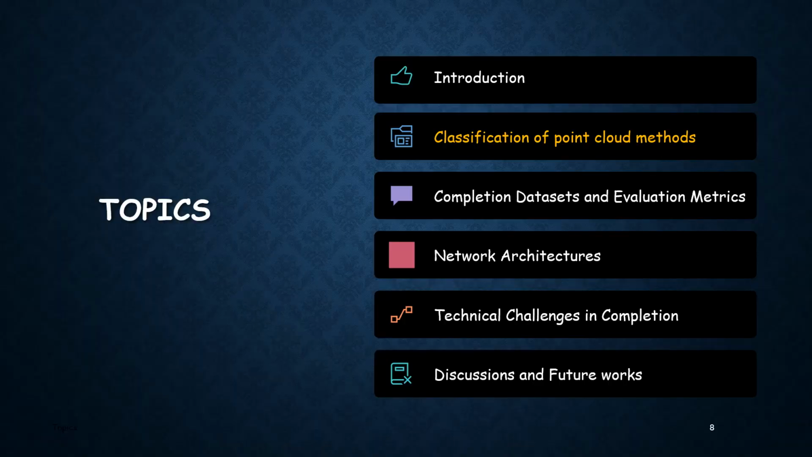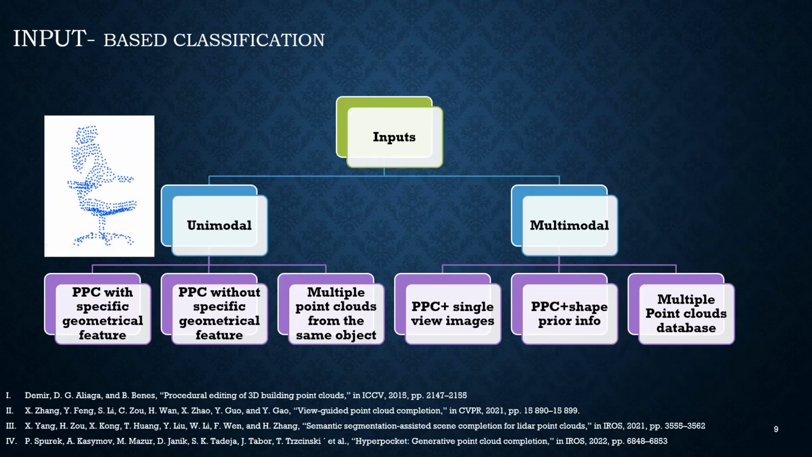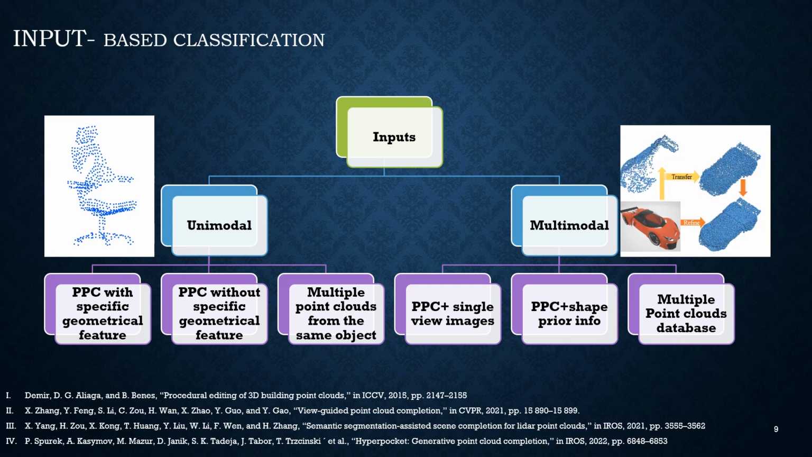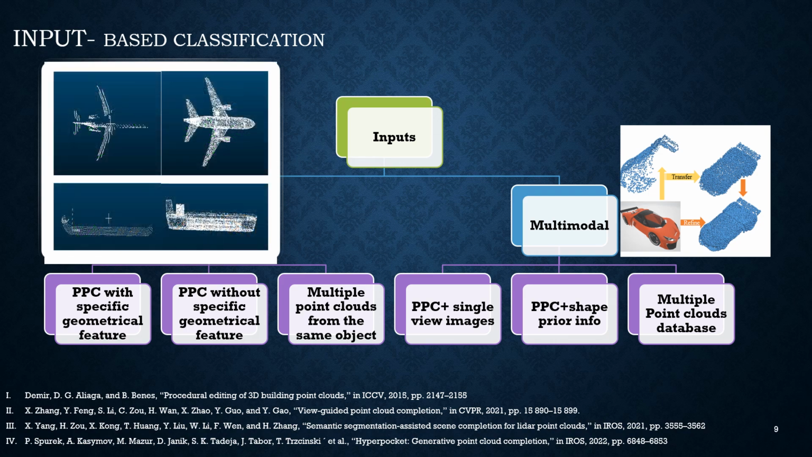Now we discuss the classification of point cloud completion methods. Based on the type of inputs, we classify existing works in completion into unimodal and multimodal groups. Most early works use unimodal inputs of a single partial point cloud. Completion methods that rely on symmetric cues may require their inputs to have specific geometric features like symmetry and simple shapes like rectangles and cylinders.